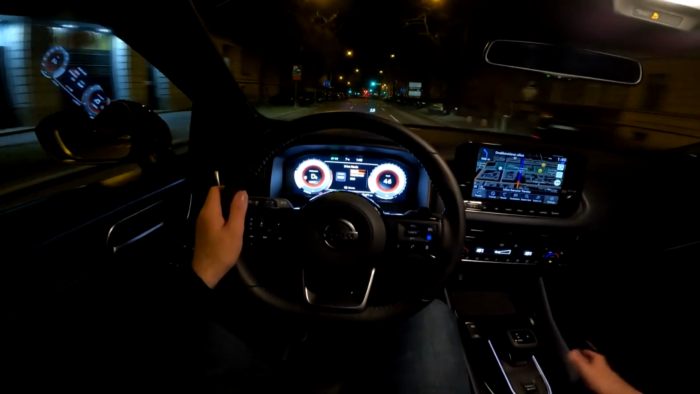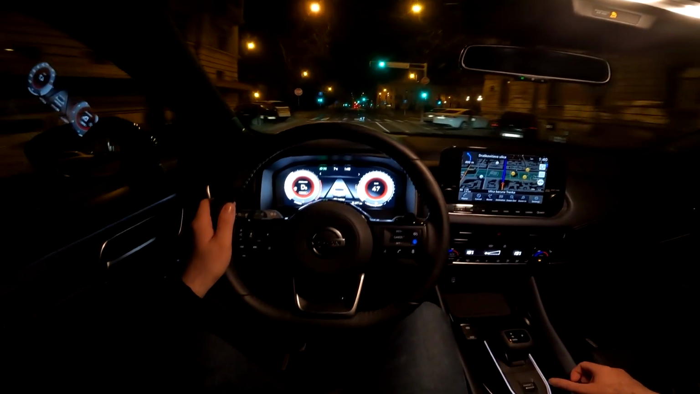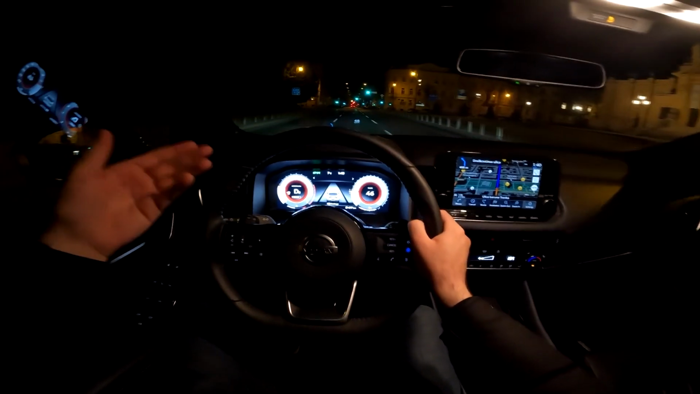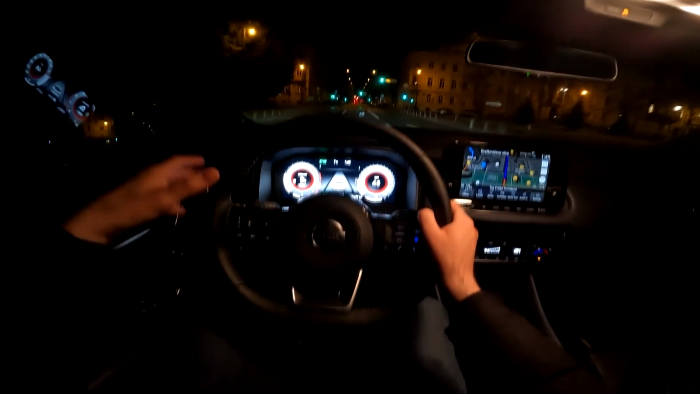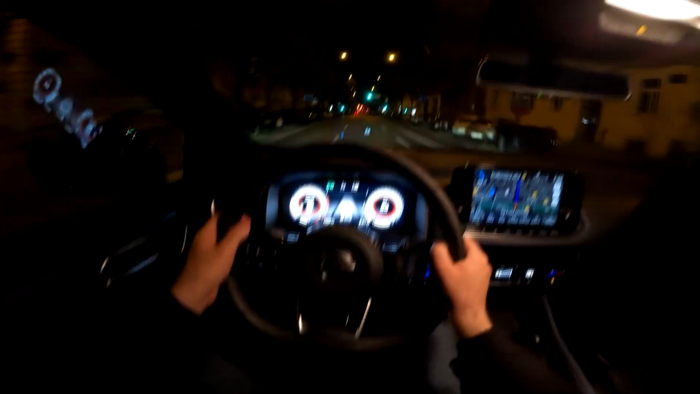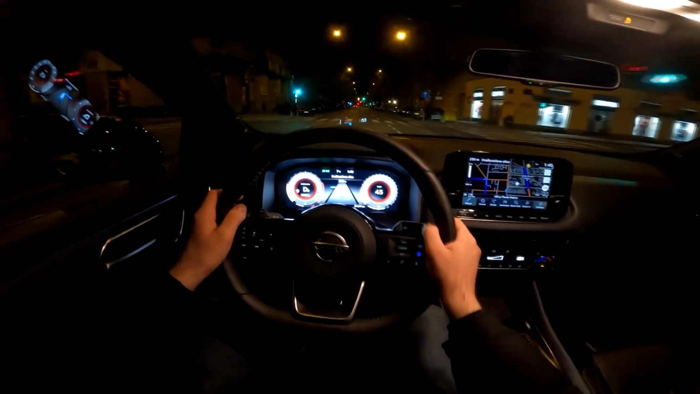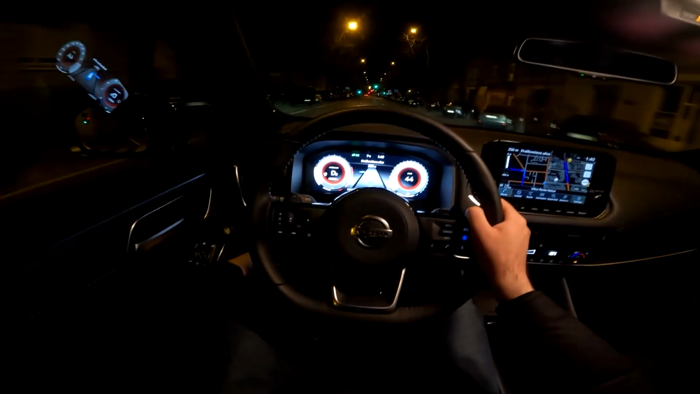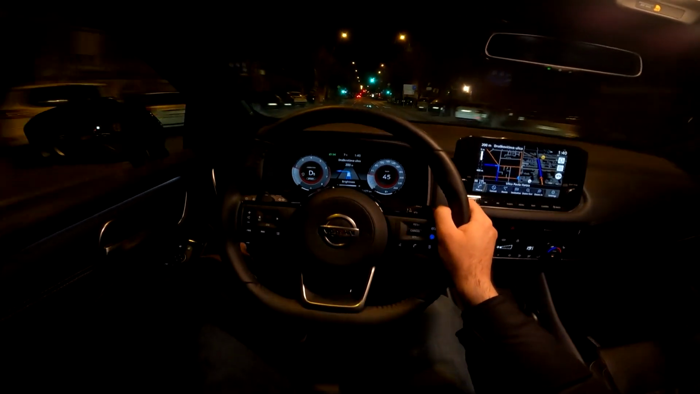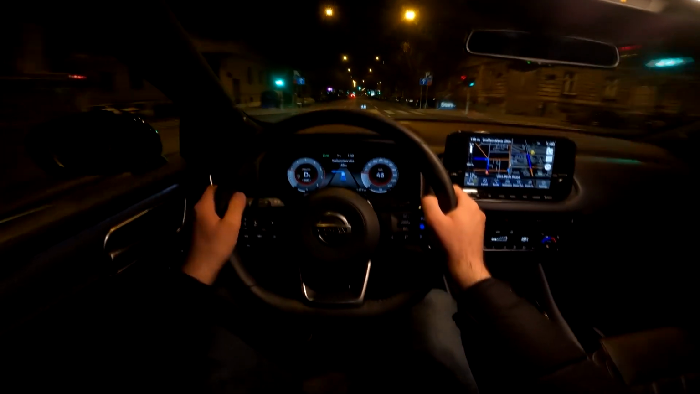If you go to sport mode, this is obviously the one for highway if you want faster accelerations, but also for the country roads or overtakes. Sport mode is definitely the one to go for. And if you are wondering about the brightness of the screen, you can adjust it. So I put it to maximum, but you see here you can also adjust the brightness.